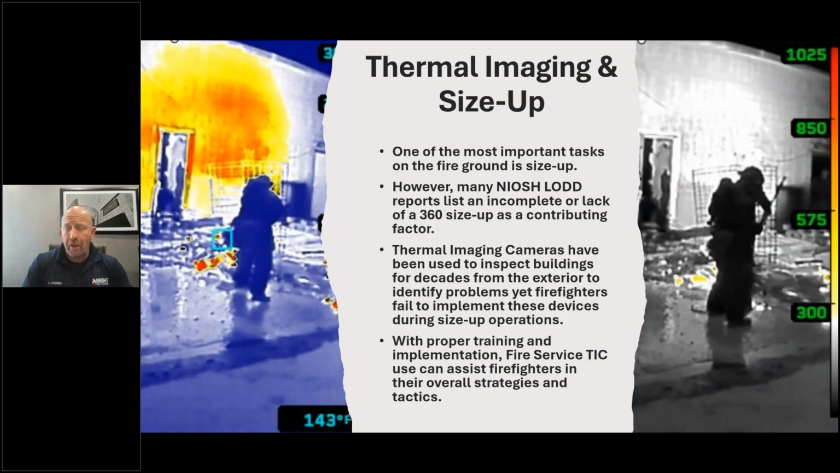Thermal imaging cameras, however, have been used to inspect buildings for decades by licensed thermographers, those who understand how to use a thermal imaging camera to find problems in a building that are not on fire. But yet firefighters have failed to implement these devices during size-up operations. Why? Because unfortunately, we train approximately about 20,000 people a year, and about 1% of them say they've received actual hands-on live fire training. So that means the majority of firefighters are not receiving training on these devices other than, here's how you turn it on, read the little number at the bottom right-hand corner, red is hot and they can't see through glass, which is just enough information to get you injured or killed.